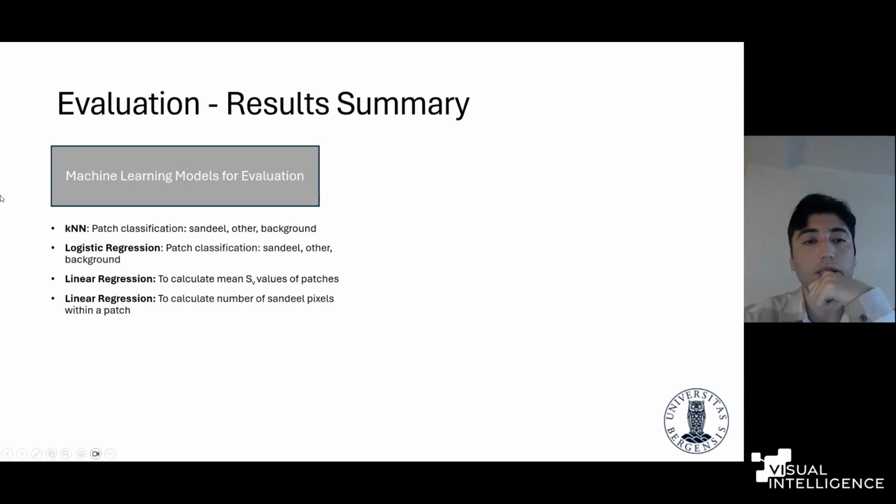For the patch classification, we also applied a logistic regression model, to be able to use detailed prediction probabilities, because we were also interested in using different threshold values and seeing the performance, to have a more comprehensive understanding of the model performance. And the linear regression model we used to calculate the mean SV values of the patches. By the way, here SV is the pixel values. We sometimes call them energy intensity. But what you see on the echogram I presented to you are SV values for each pixel.